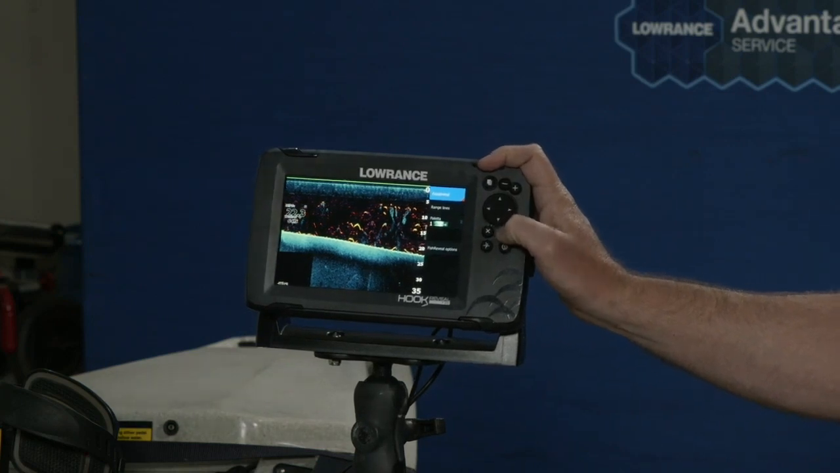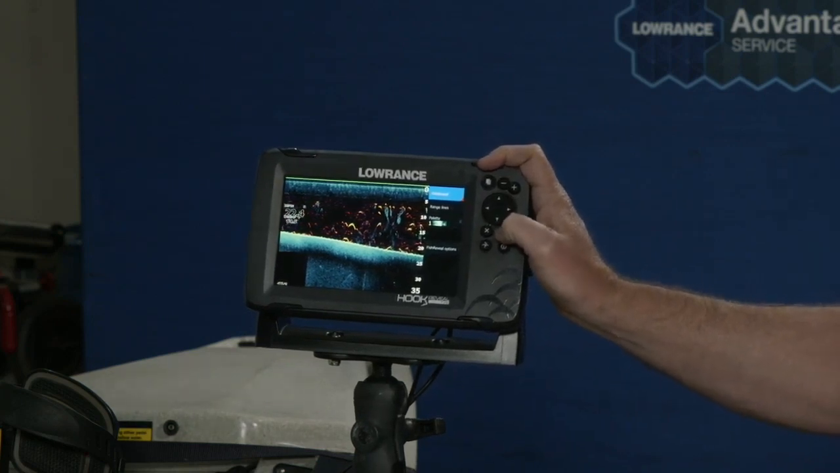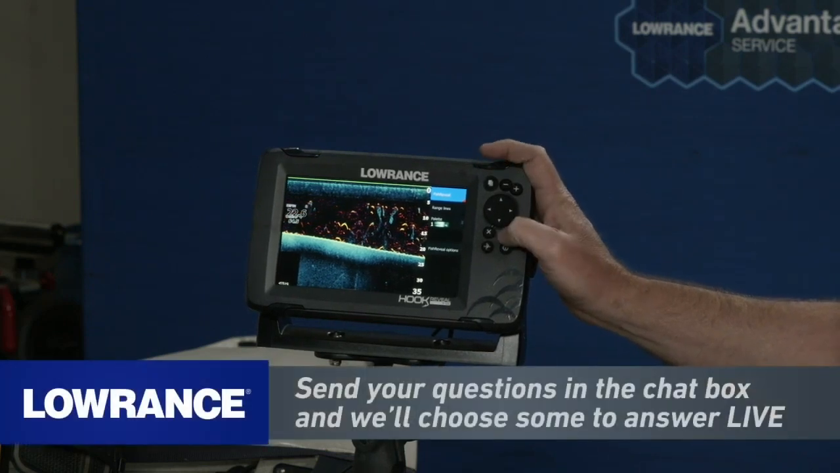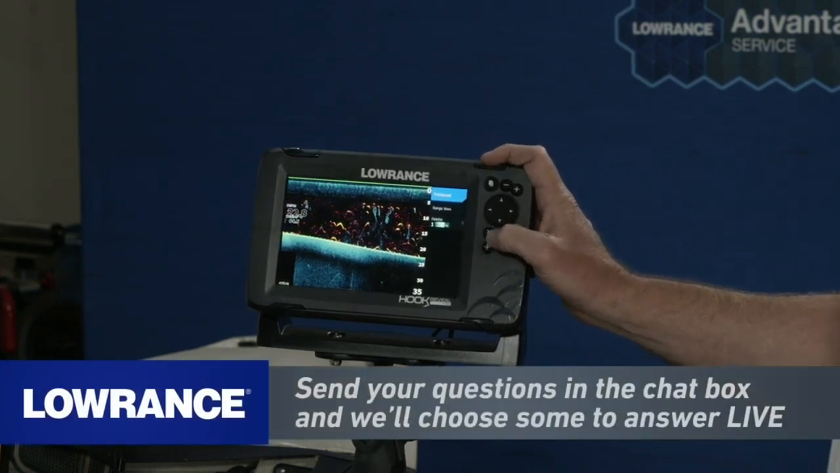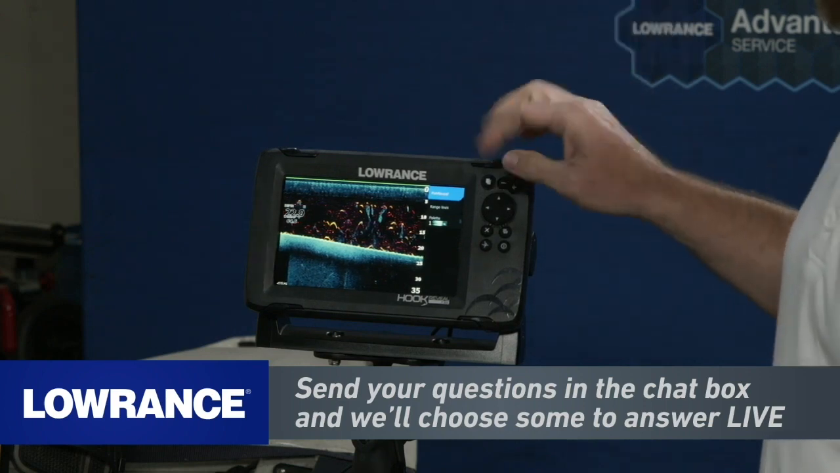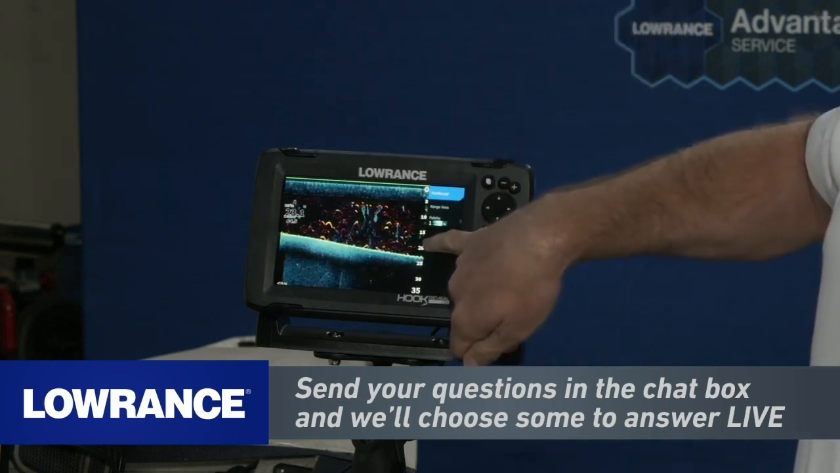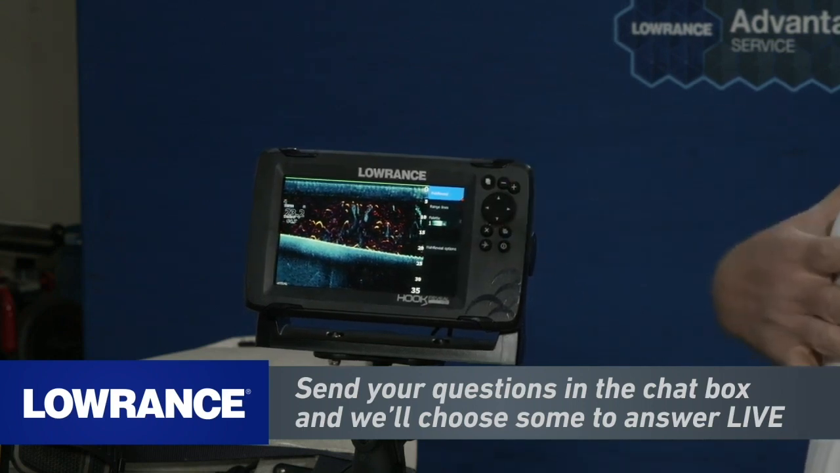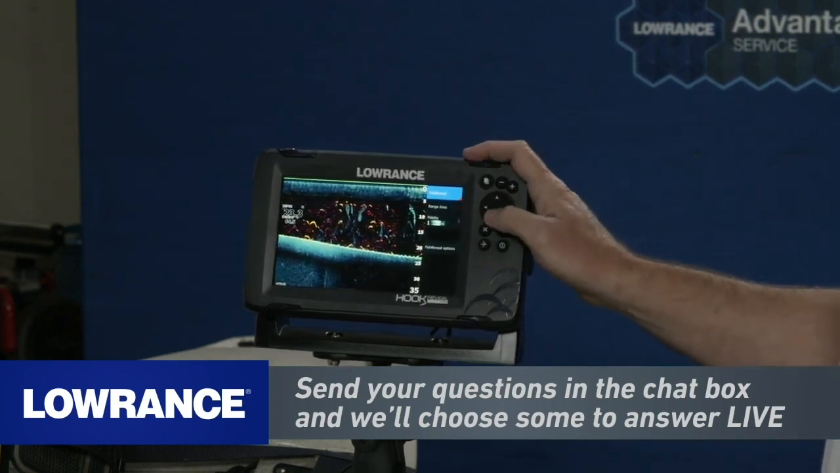Some guys are used to the downscan image without the arches in there. And if you want that, all you have to do is go in here and toggle FishReveal off, and those arches will go away. You'll see as it starts to scroll through, now I'm getting downscan with no arches. I personally find this a very powerful tool, and I usually leave it on.